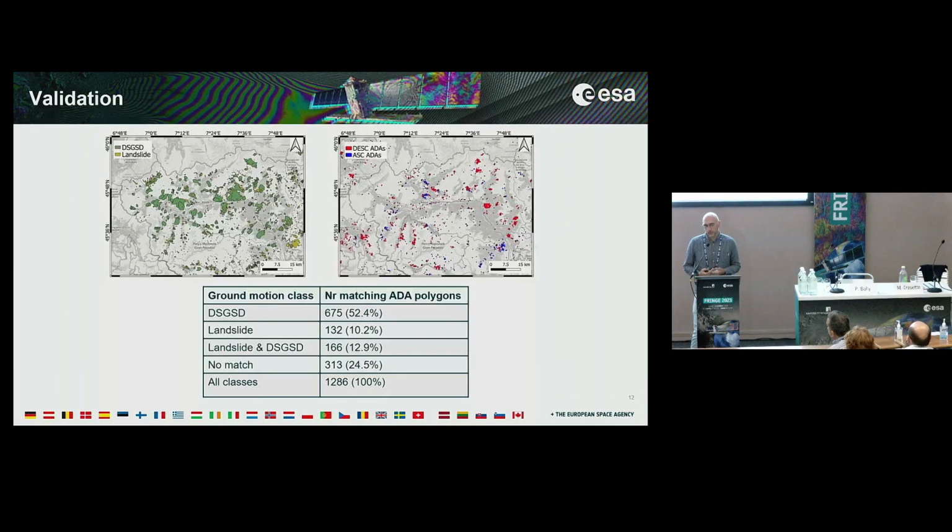This is the case in which an ADA polygon is covered by both a landslide and the deep-seated gravitational slope deformation, which may be justified by the fact that the deep-seated gravitational slope deformation can evolve into a landslide in some cases, and then this causes the presence of both classes.